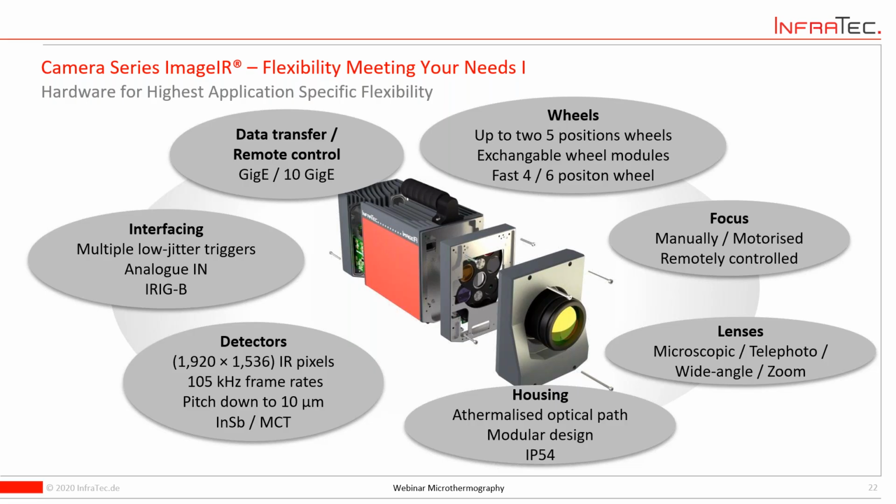So we rely on standard interfaces to make life easy for you, simply because of availability of these hardware suites. But there are also multiple ways to customize these products with spectral filters, with filter wheels, with high temperature calibrations, with interchangeable front modules. So there is a ton of technical things to add to these cameras.